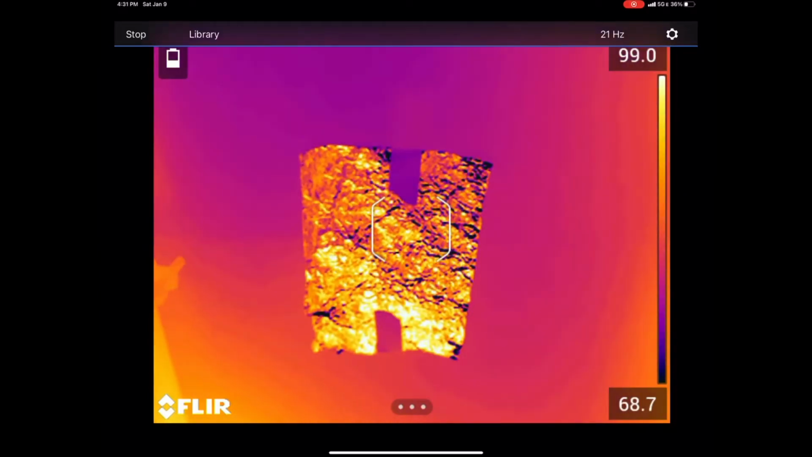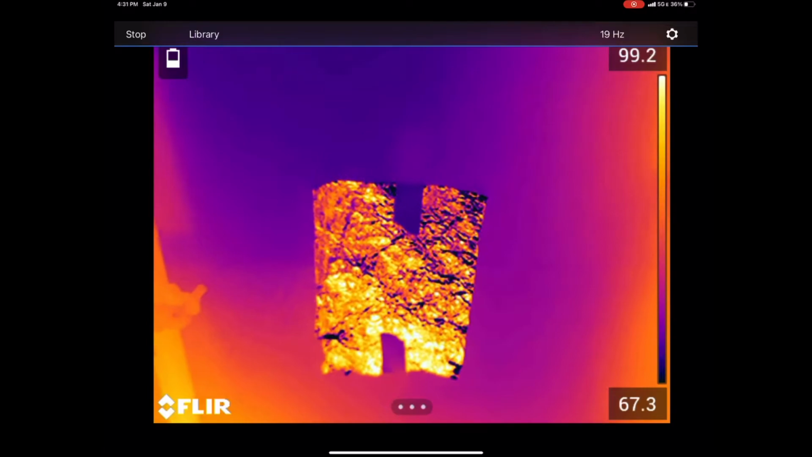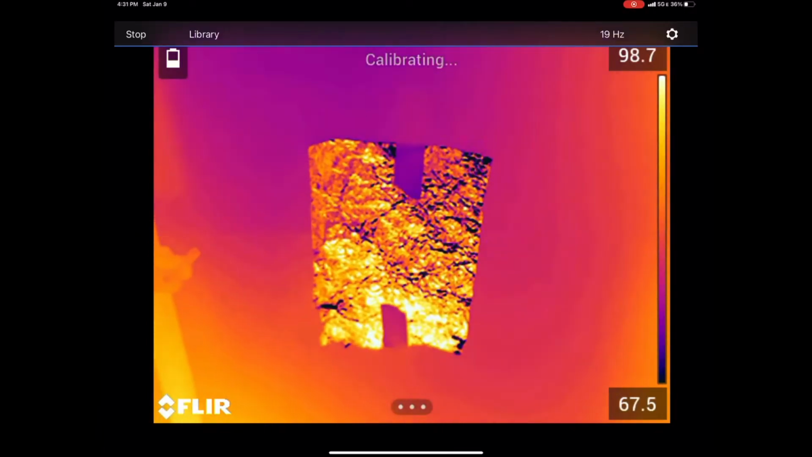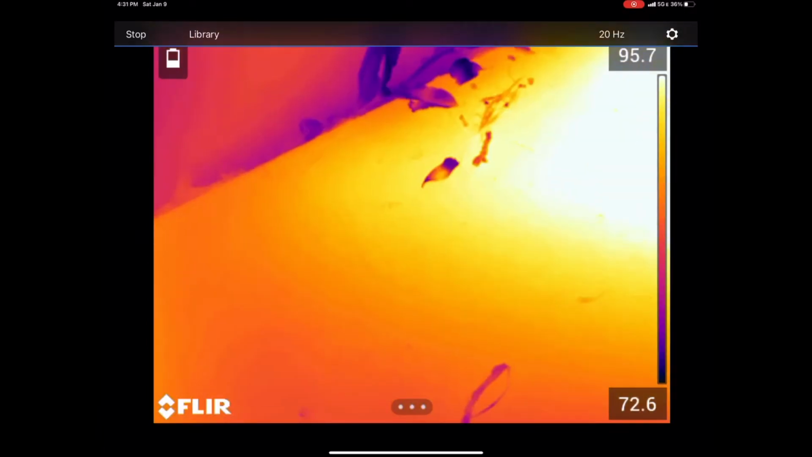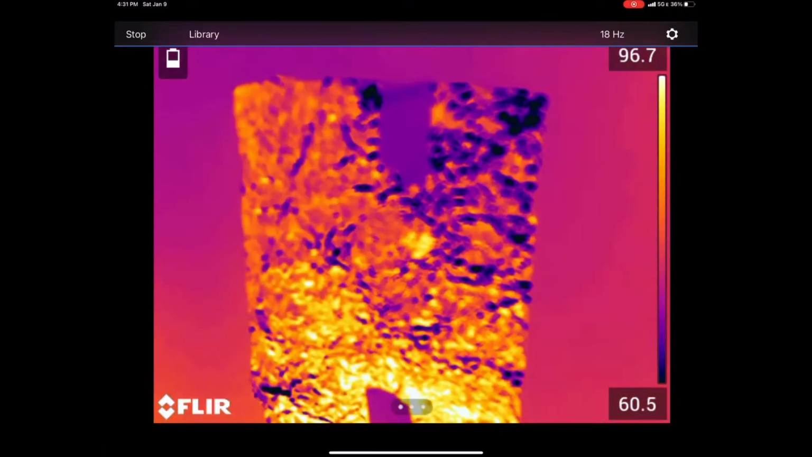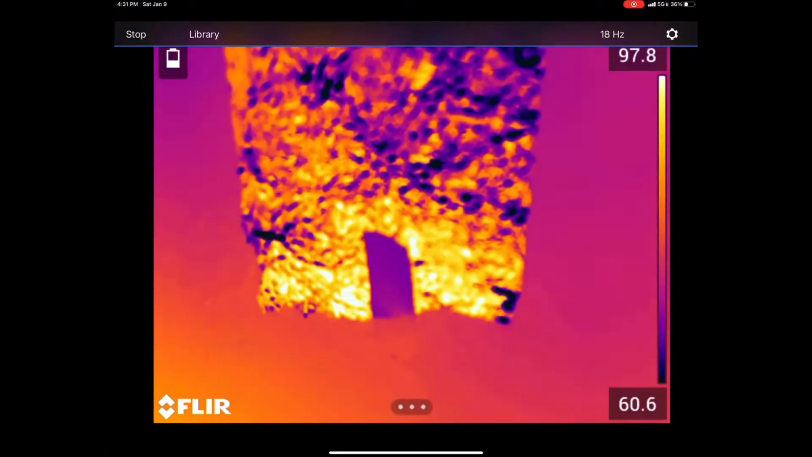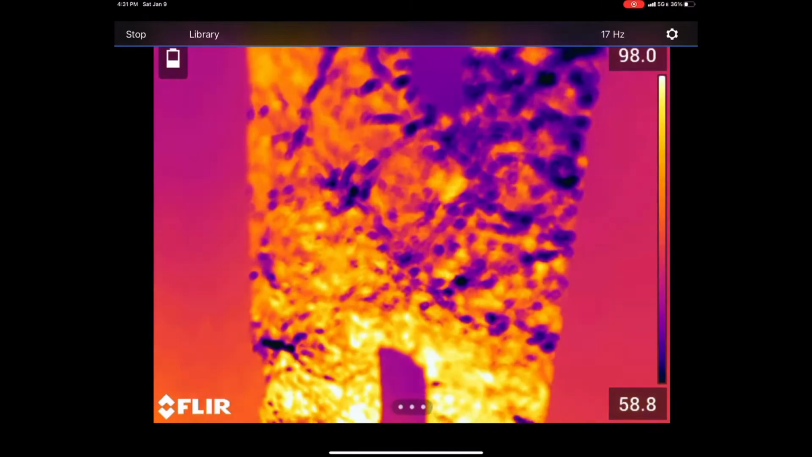Okay, so for this next step, we are going to be calculating our reflective temperature. That way we can go ahead and input that into FLIR tools. So let's come around. We've got this here, which is just going to be a standard piece of aluminum foil. In this case, I had electrical tape, so I just used 2 pieces of electrical tape to tape it to the wall.